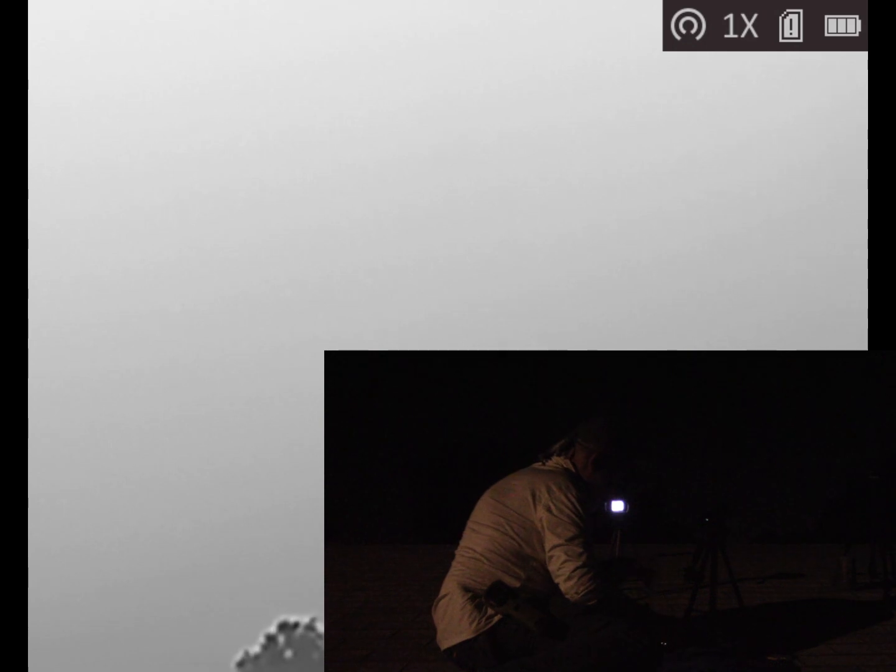Alright, so I'll move the thermal camera around a little bit here and there. Right now I got it set where it's filming right over the top of the trees over there. So that's kind of southeast a little. It's facing the same direction as the one game camera on my right. It's facing southeast.